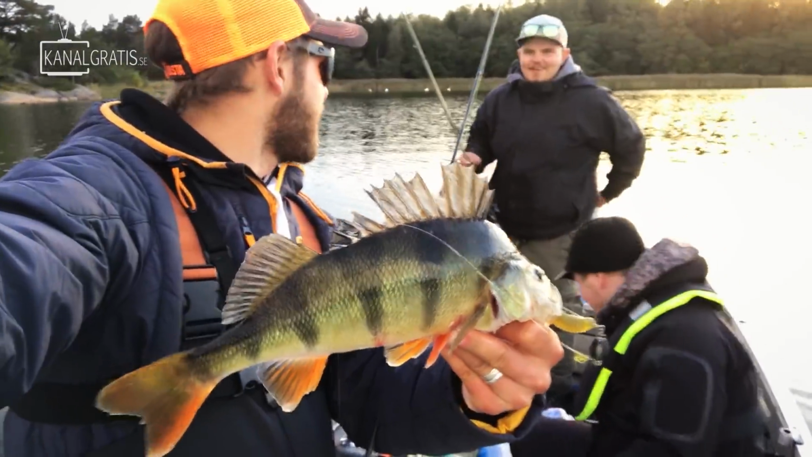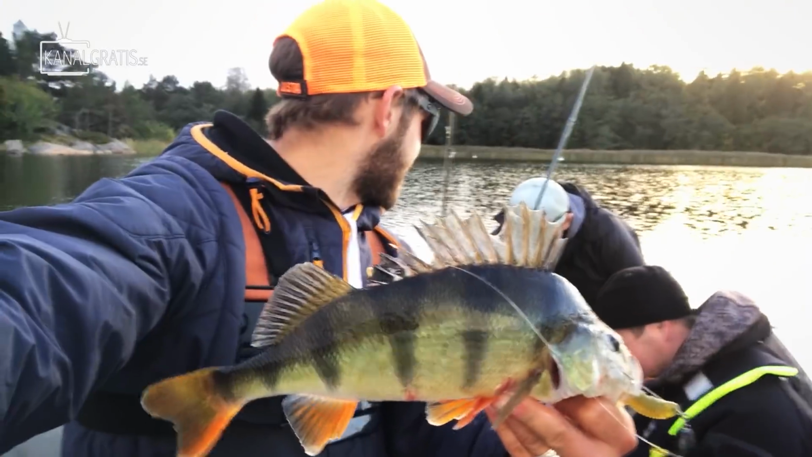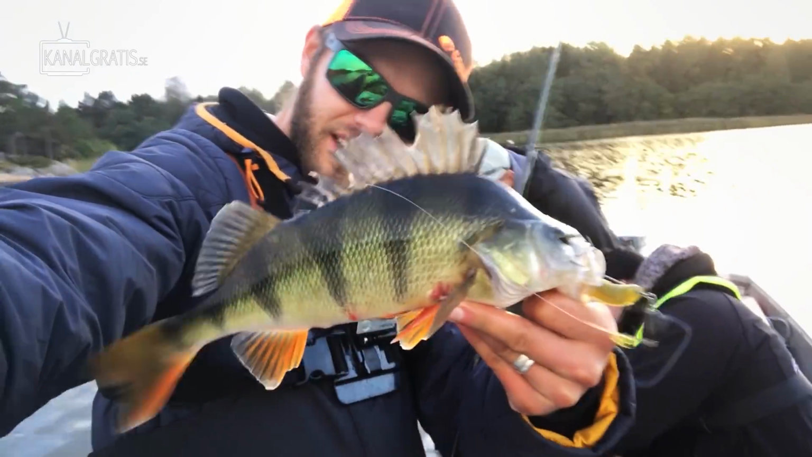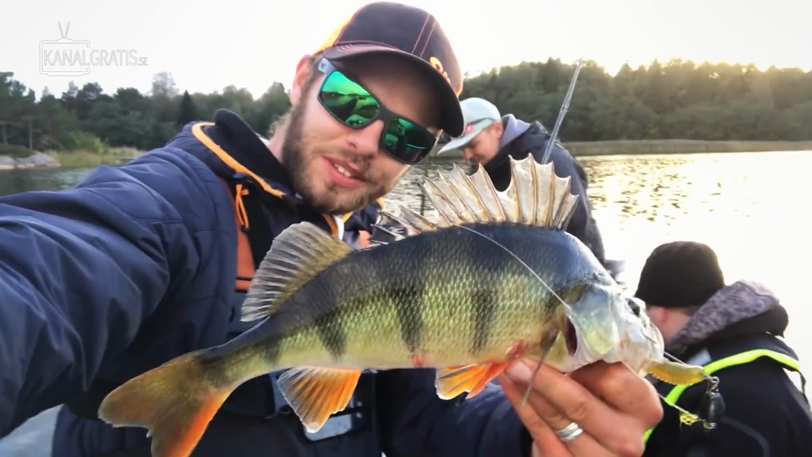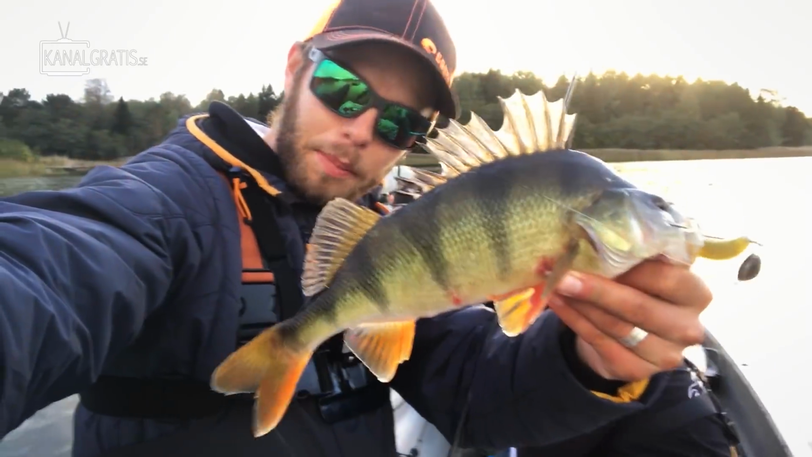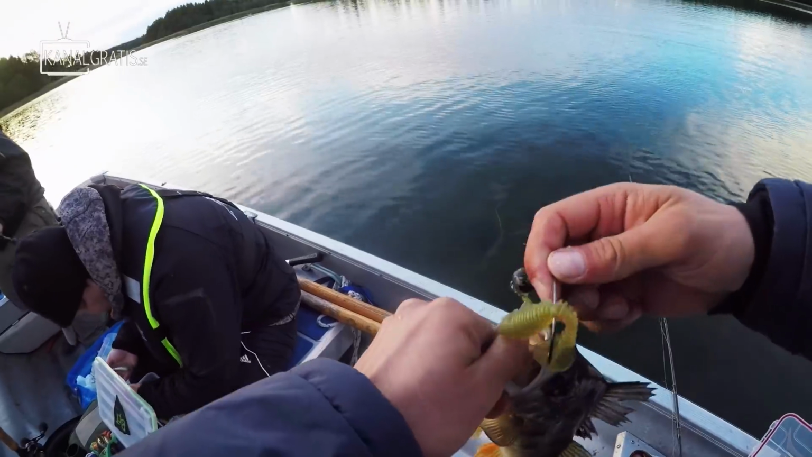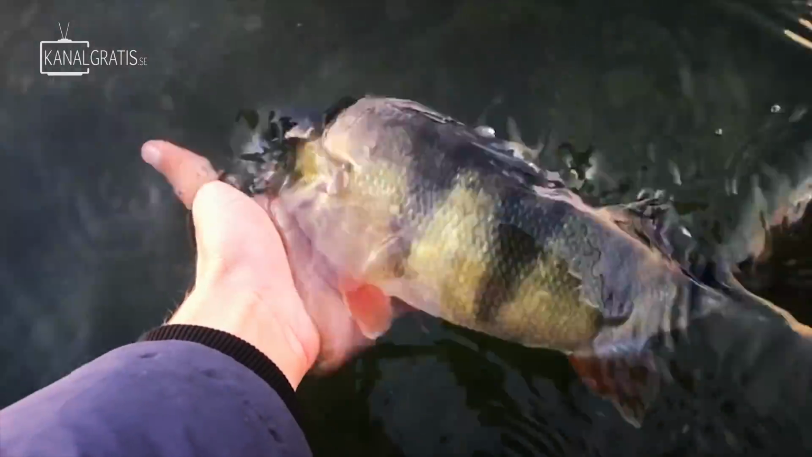We have tried so hard for the perch today, tried so many different places. We haven't even seen a single perch, and now all of a sudden, this beauty shows up. Good job. Munched on that monkey rib. We're gonna put this baby back and see if we can catch some more. Now the perch party is on. Thank you. Bye bye.